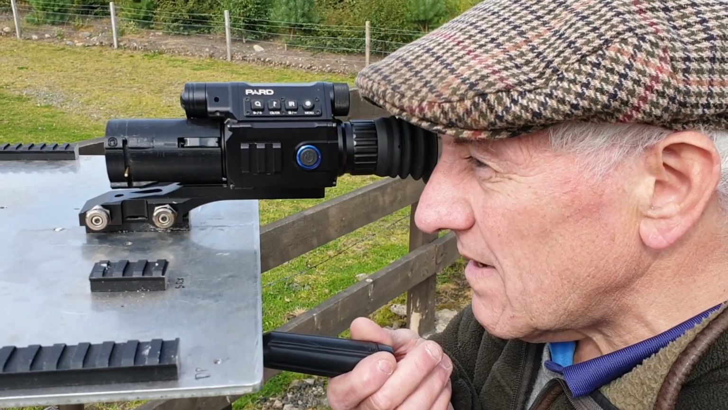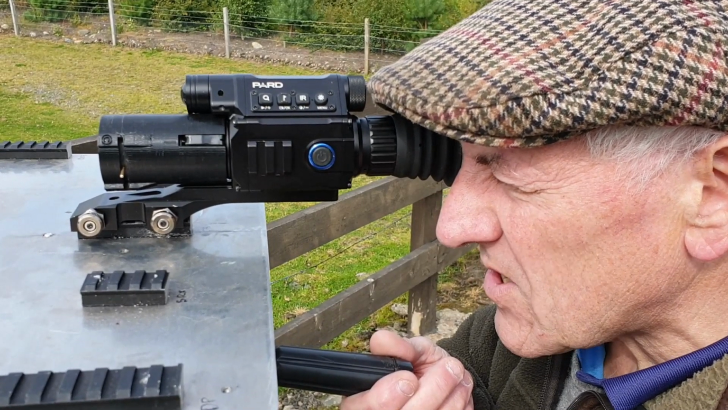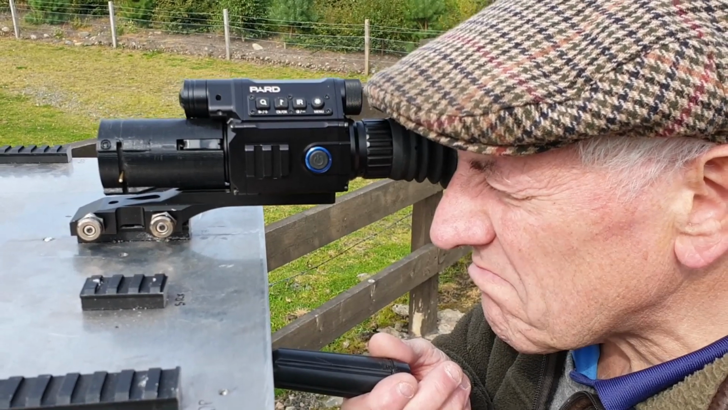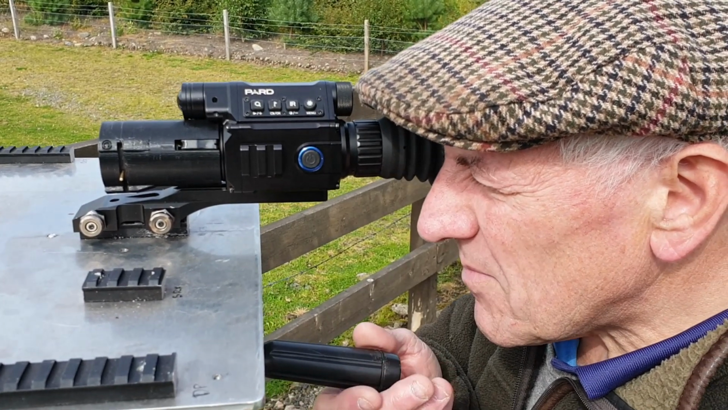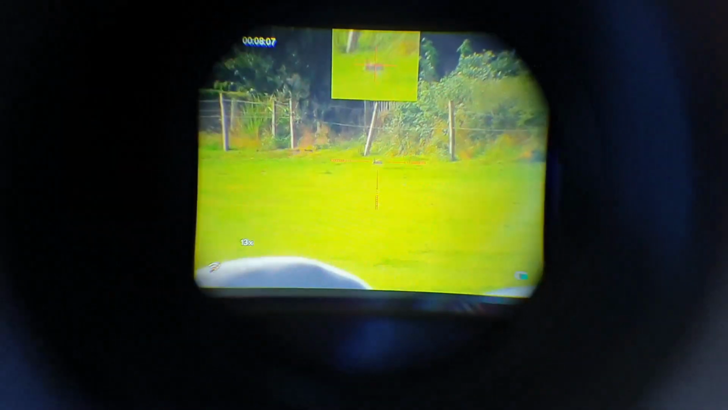I'm picking it up, and it's a nice clear picture at that. I've got it in the PIP box. Very nice image. It's sitting bonny in the grass. Yep. Excellent. Yep, that's a nice one. So this is recording the PIP on the PARD008 LRF. There's the rabbit at 193 yards.